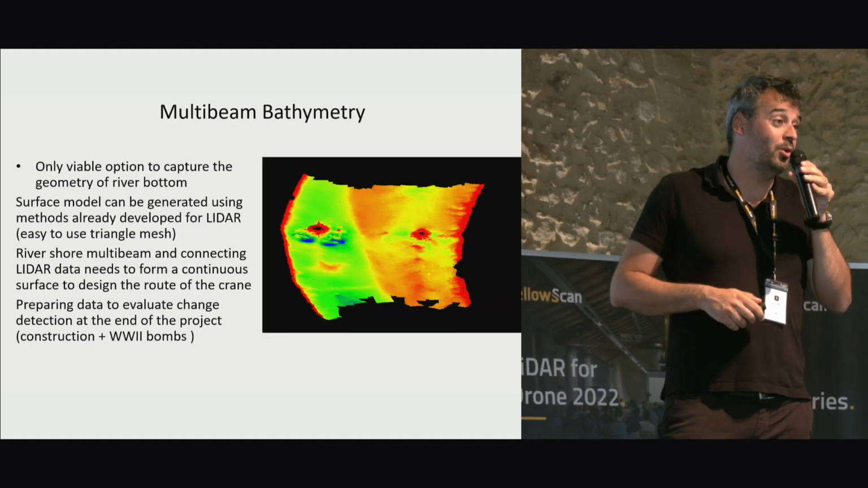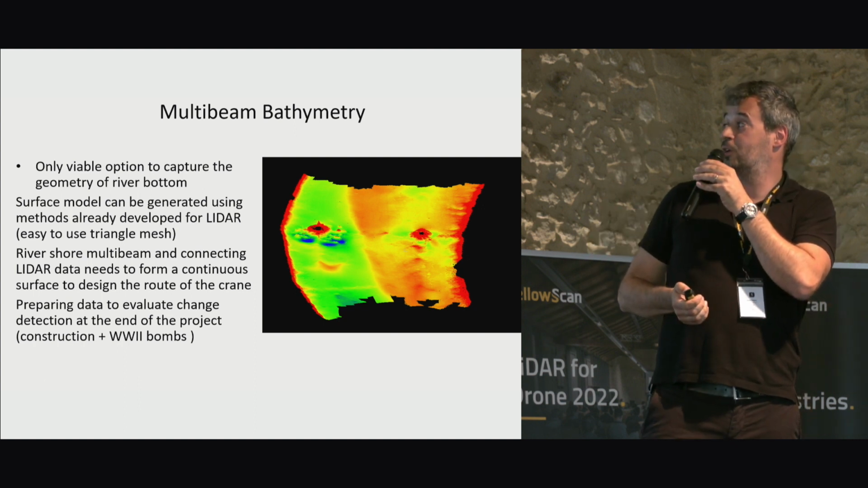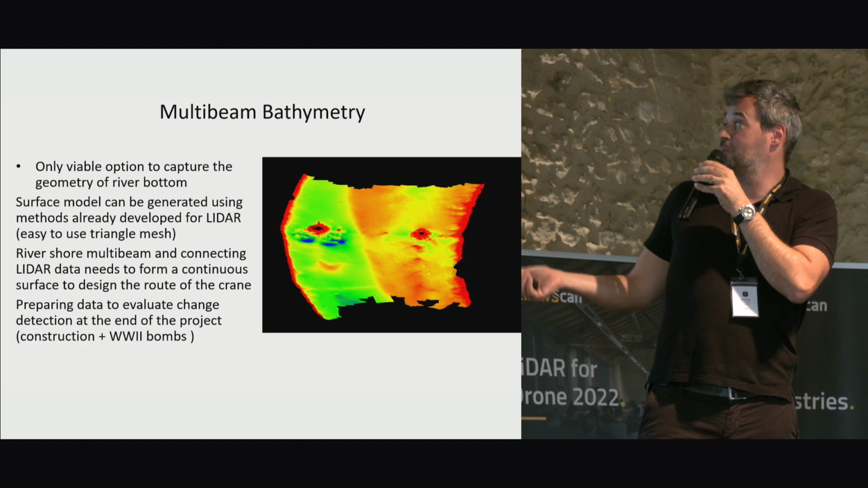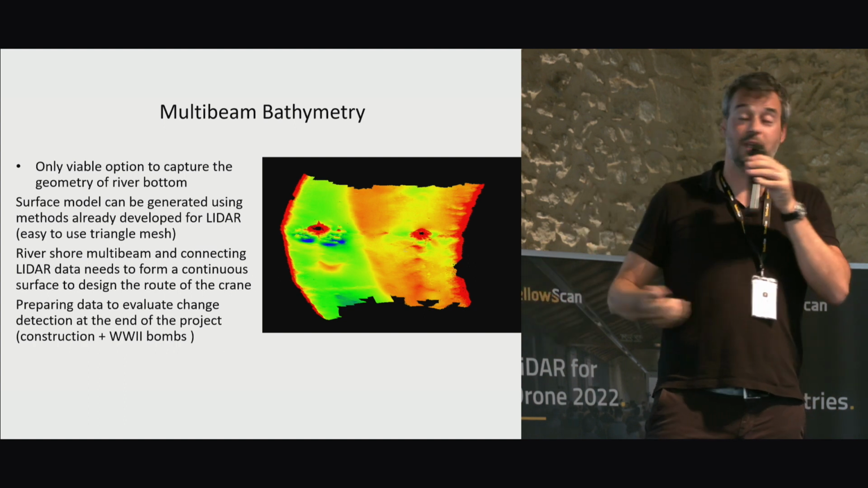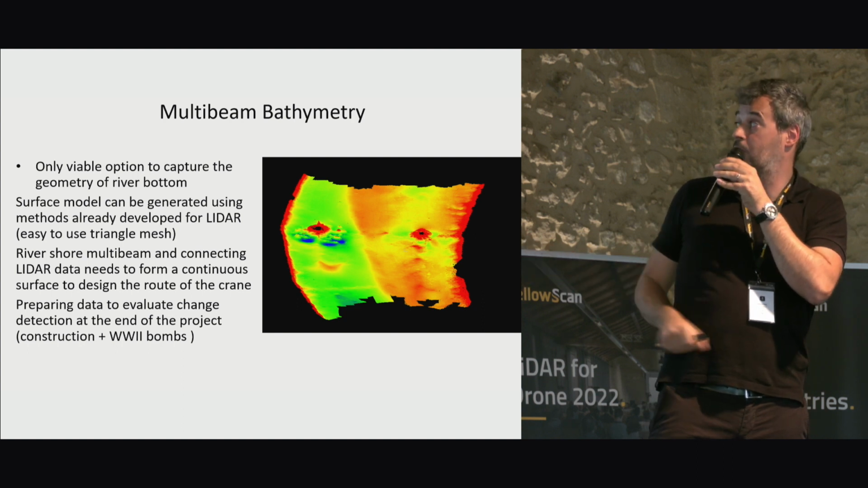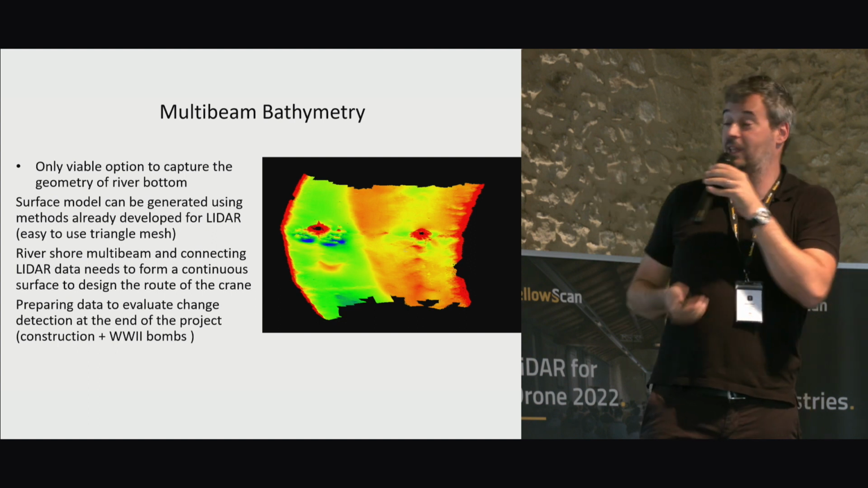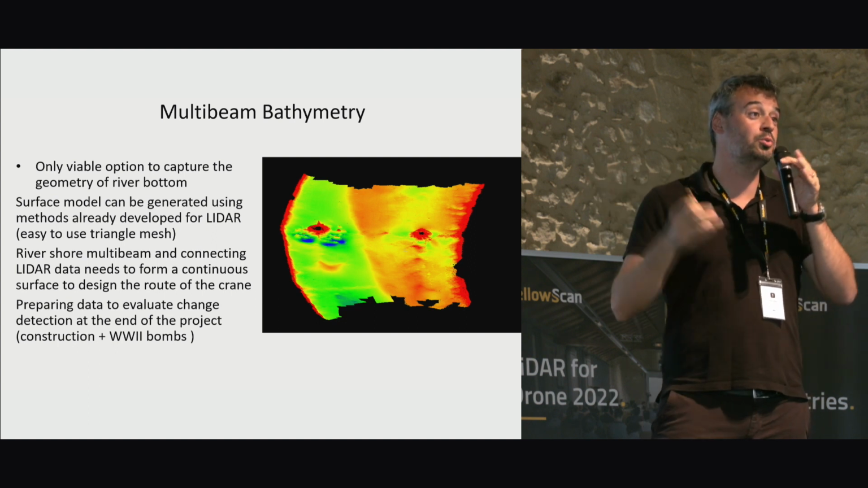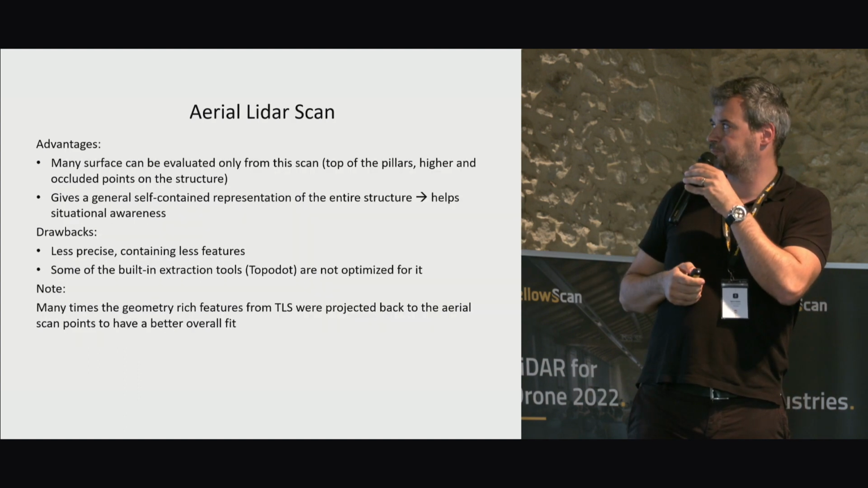Bathymetry is the only way to get the bottom of the river. And it's also very important, for example, to have the crane which is working on the bridge, so you really need good, consistent data between the bathymetry and the banks of the river. You really have to make sure that the two datasets are continuous and look nice.